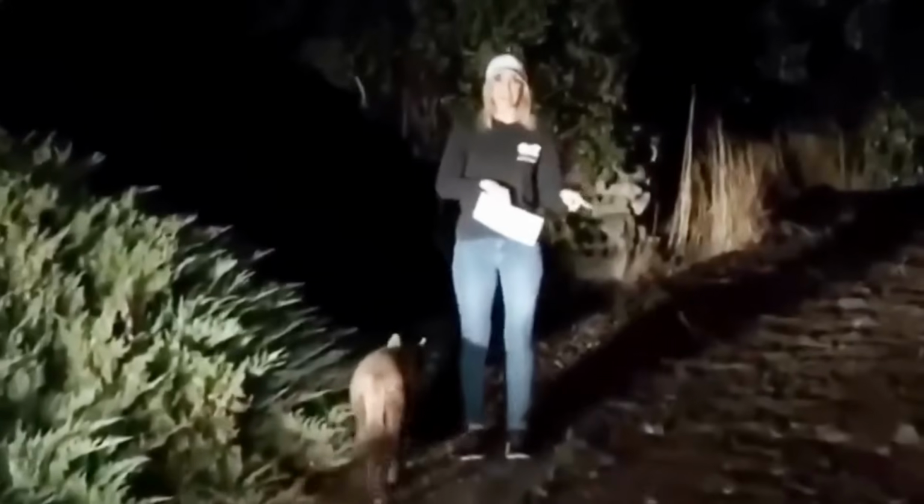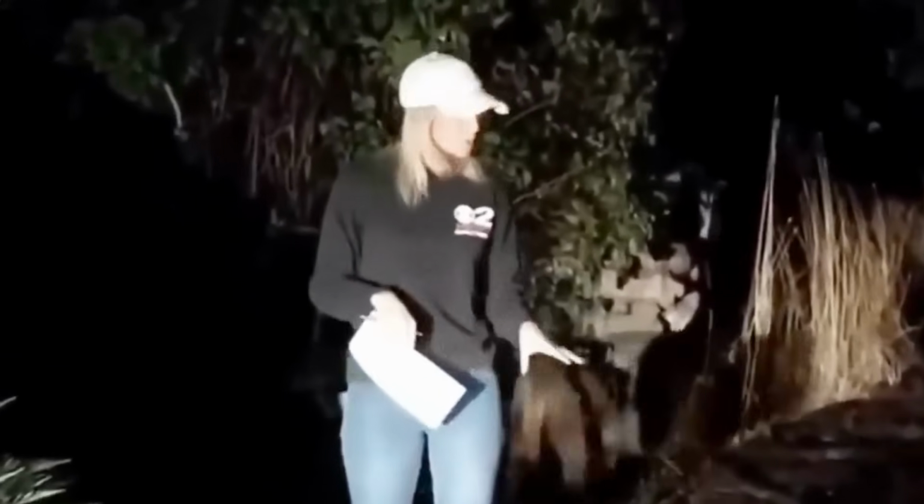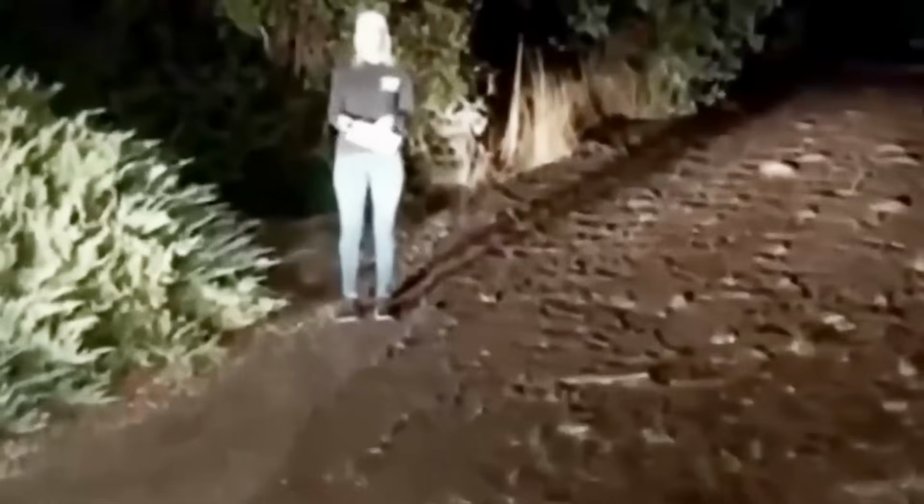Now, she thinks it's a dog at first, but I mean, clearly this thing is much bigger and wider, and not to mention, it doesn't look like a dog. It's pretty incredible how close she came to danger without even realizing it. I'd be freaking out. I mean, it's incredible how close the cat came to her.